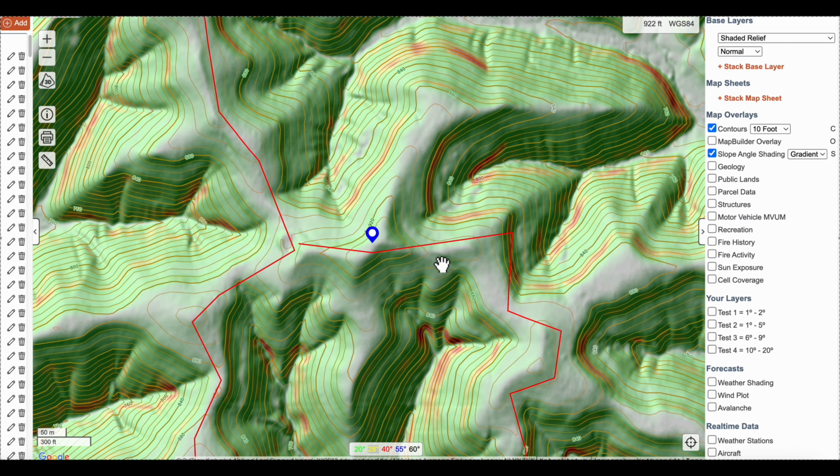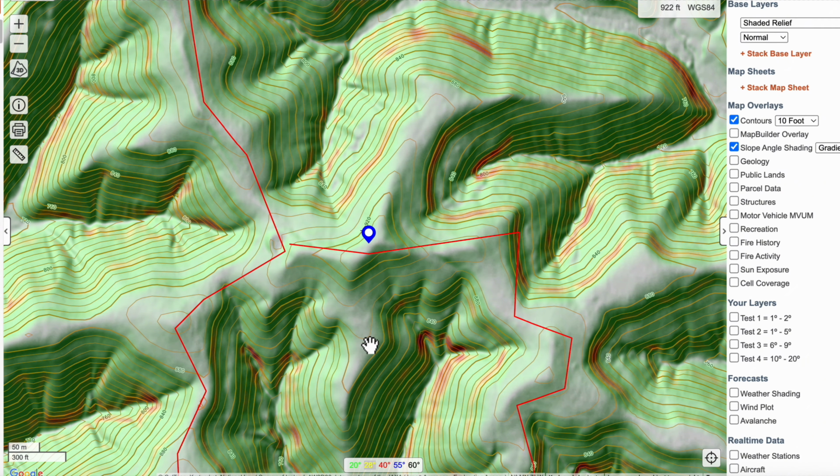So I'm going to check out here on this secondary ridge point. I'm going to check this whole secondary ridge point. This one over here, I'll check in this saddle right here. I'll check in this saddle right here. And we'll just see what we come up with.